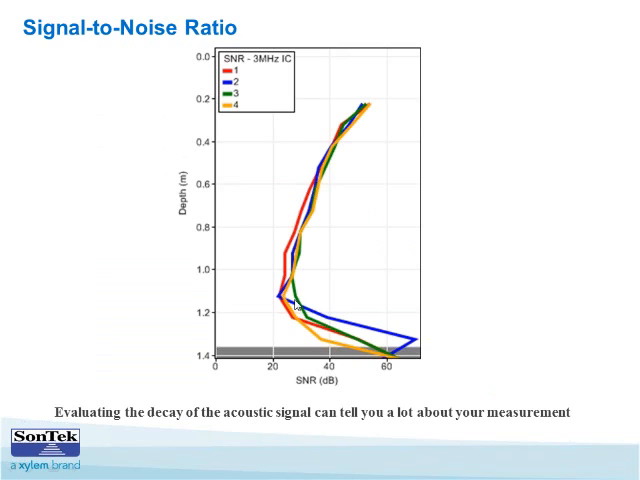So evaluating the decay of your acoustic beam can be important. Signal to noise ratio is a measurement of the strength of the acoustic beam in the water column, and the less particulate that you have in your water column, the weaker the signal is going to be.